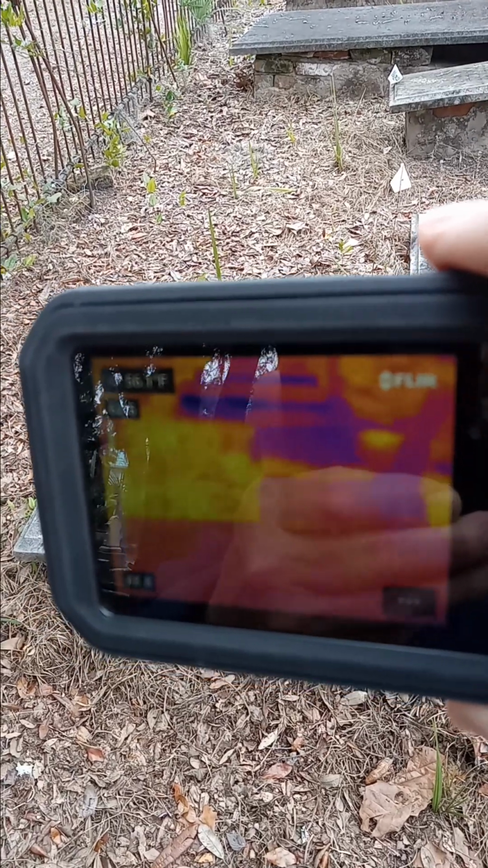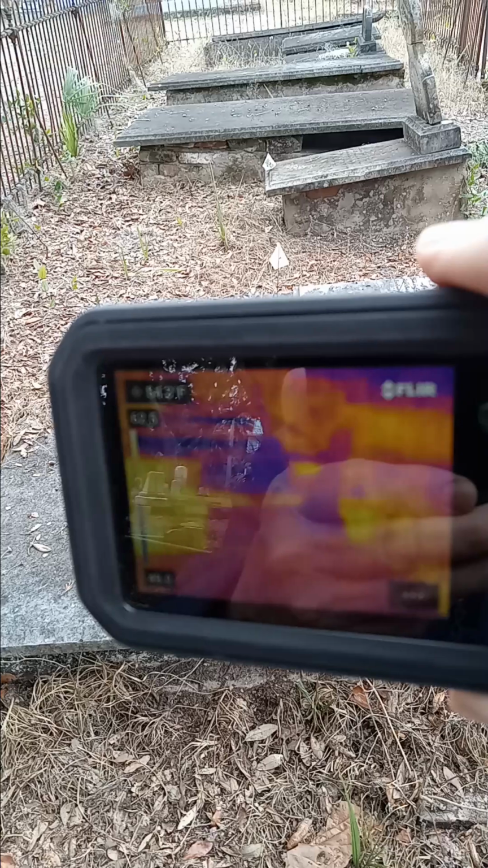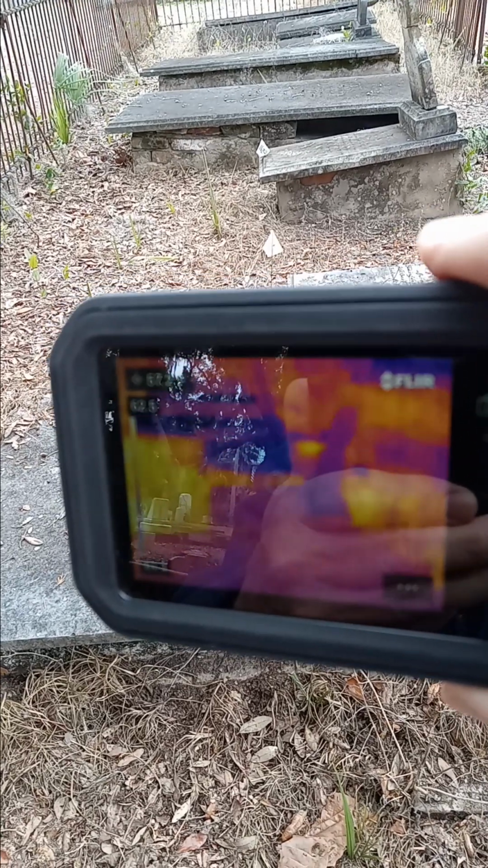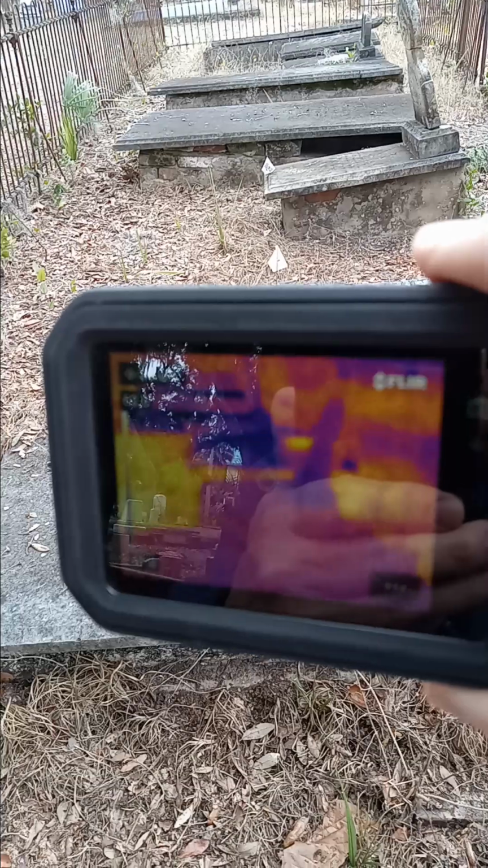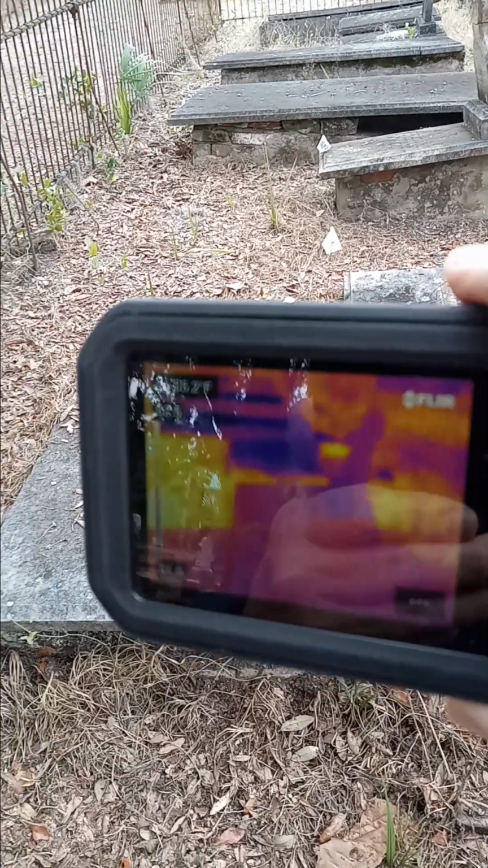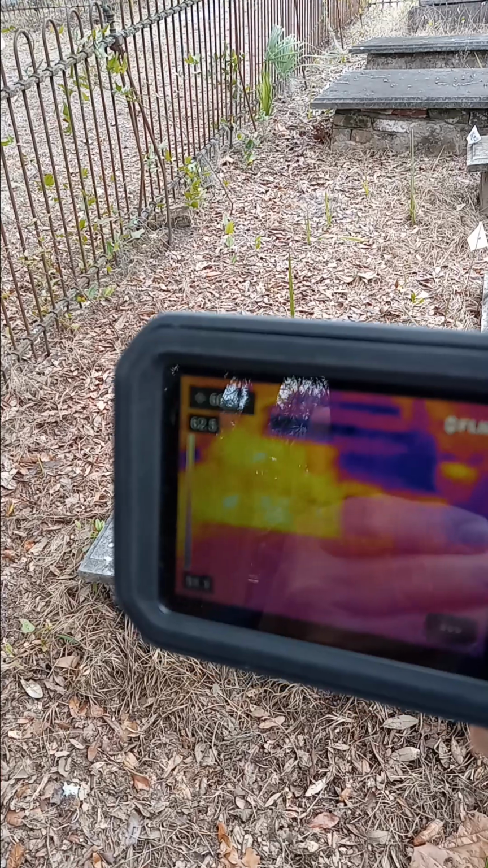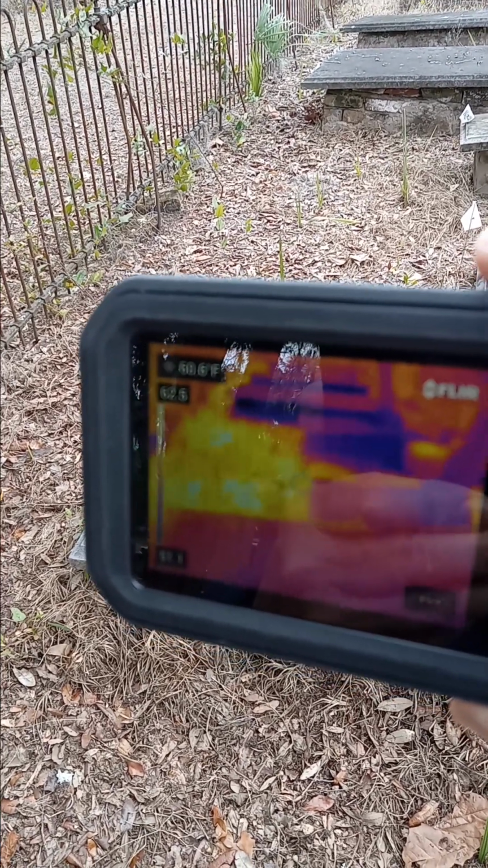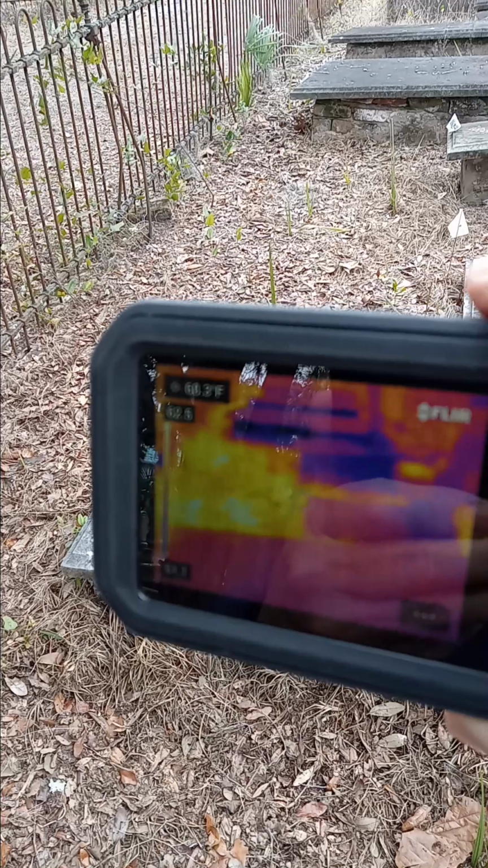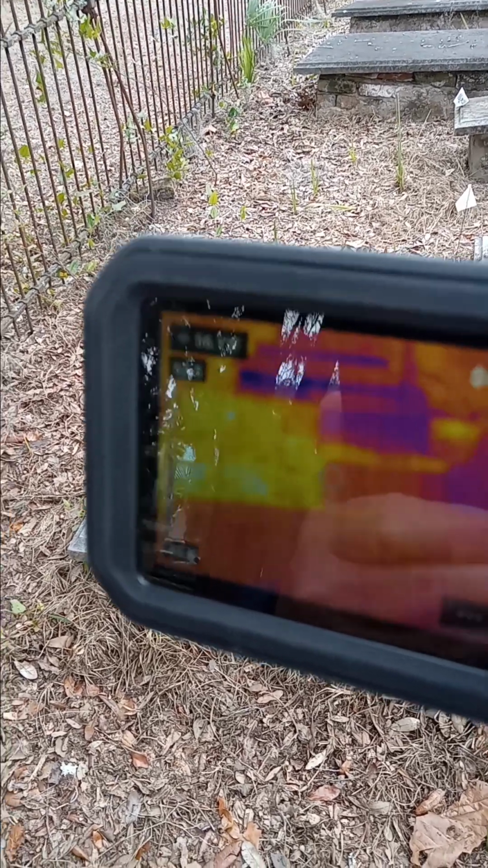If it is 45 degrees, then the purple might be a little bit colder because last night it probably got down to upper 30s. So the purple might be upper 30s because it takes a while for it to warm up once the sun comes up. And then your yellow area could be on a day where it's 45, 46, 47 degrees. It could be maybe in the 50s.